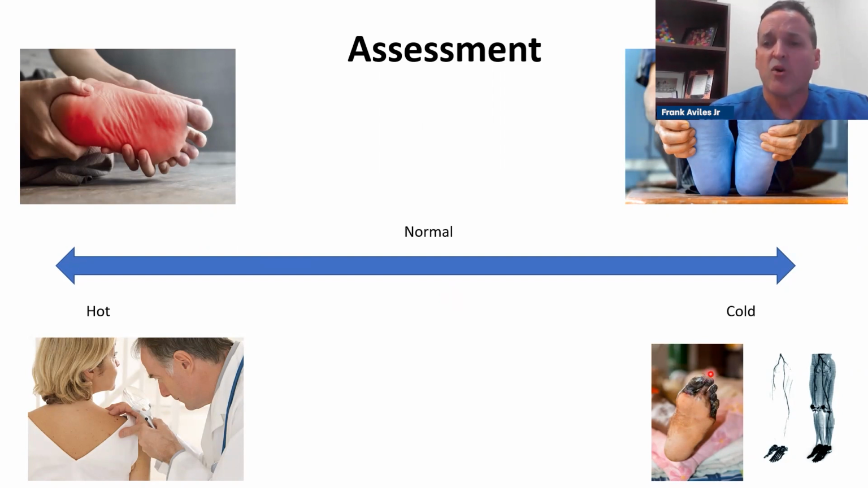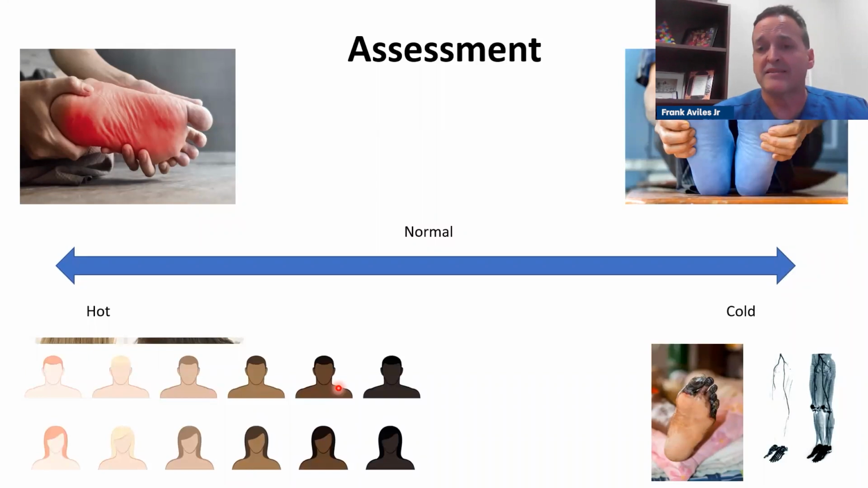Because when the patient has a cold foot, we typically will send them for a screening test, an ABI, TBI, or also a CAT scan. And so on this picture below, you can see that this patient's having problems with blood flow because there's no arterial flow below the knee. But our visual assessment may be obscured if the person has a darker pigmented skin. And so being able to pick up inflammation on somebody with a darker pigmented skin will help us have a better outcome.